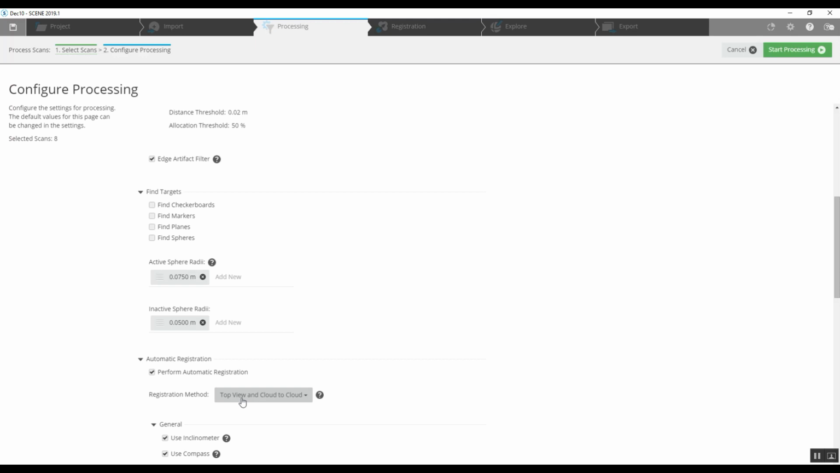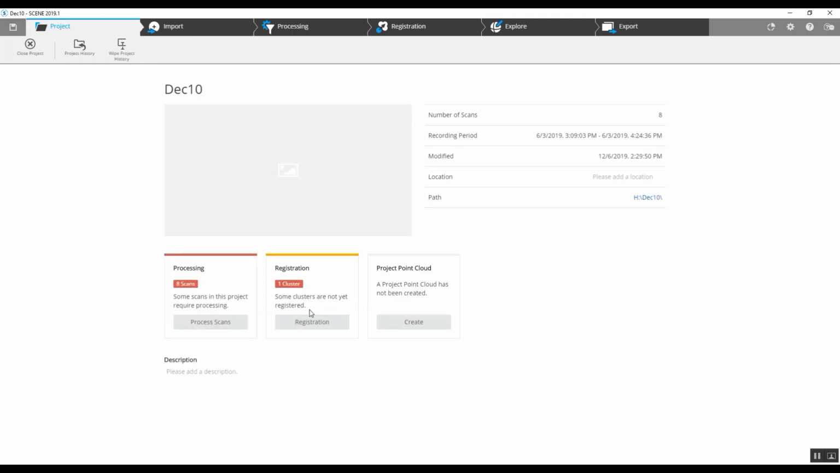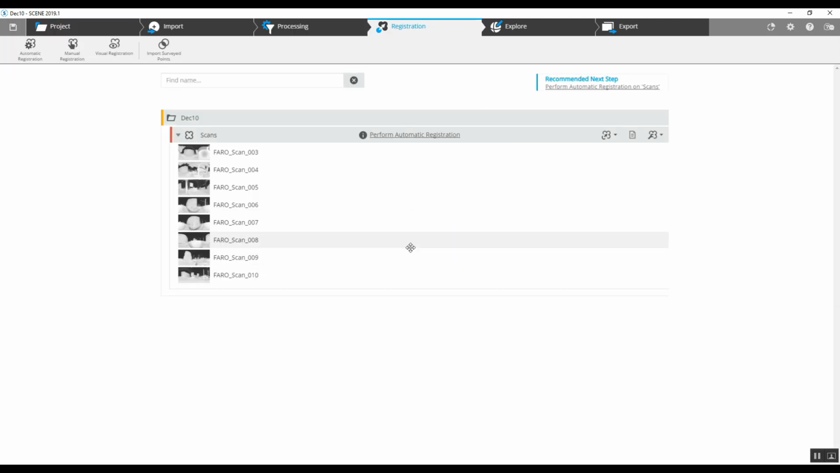It also gives you a top view and cloud-to-cloud registration method, but there's really no point in going through pre-processing if there are no sphere targets. In this case, we're going to jump straight into registration. And since we saved this project as soon as we imported the scans, we've got a much faster system.